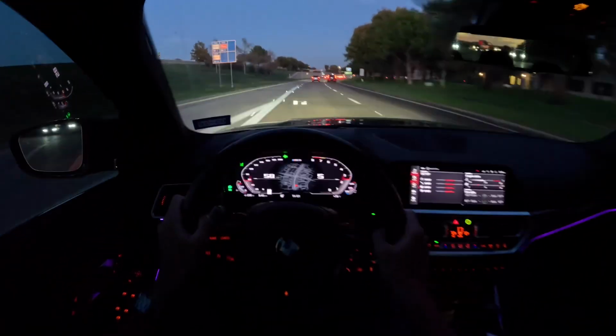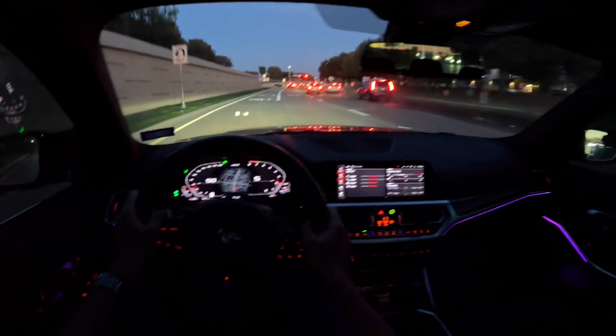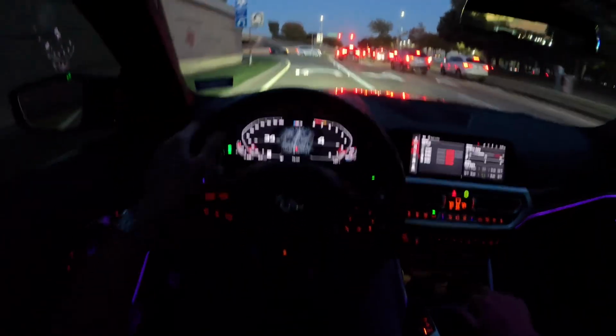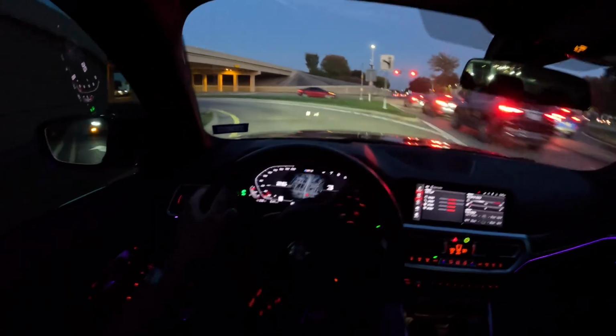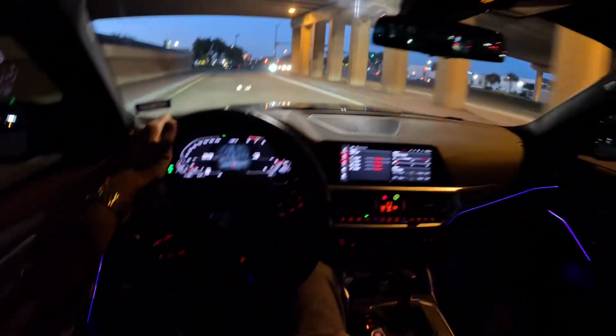But it is a very fun car to drive. And even when I hit the M1 button, I'm still very comfortable right now. It definitely feels way more luxurious than the F80 does.